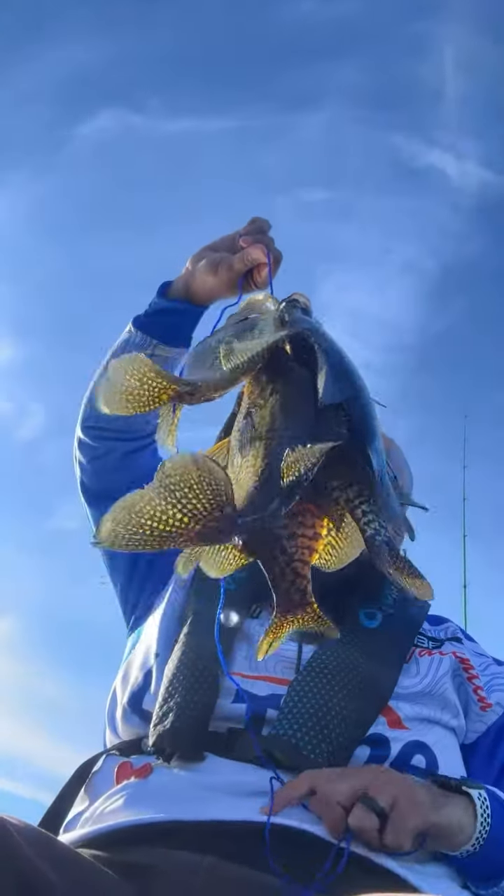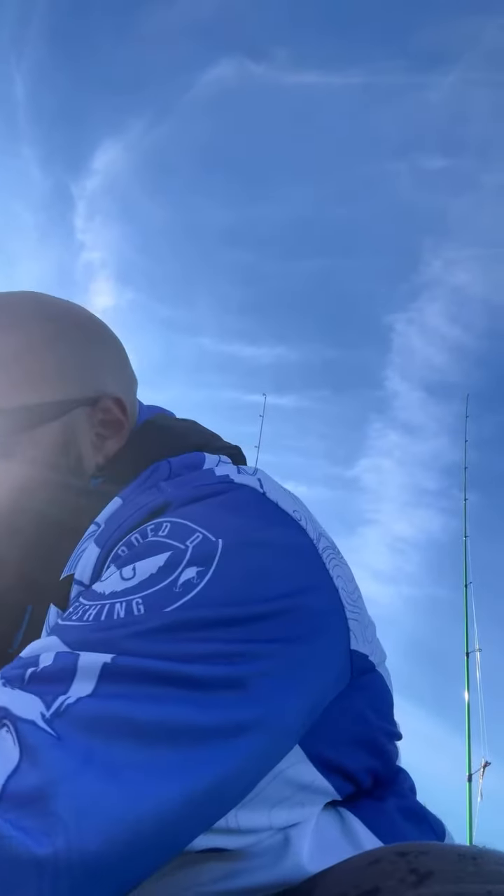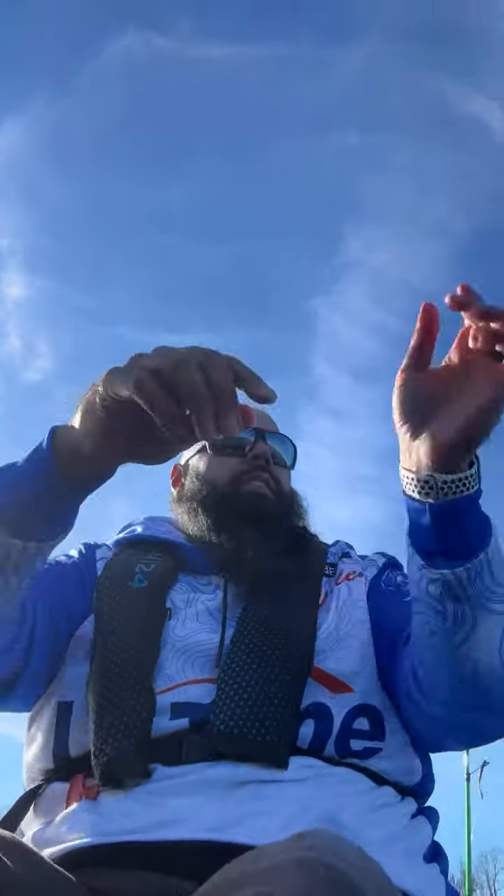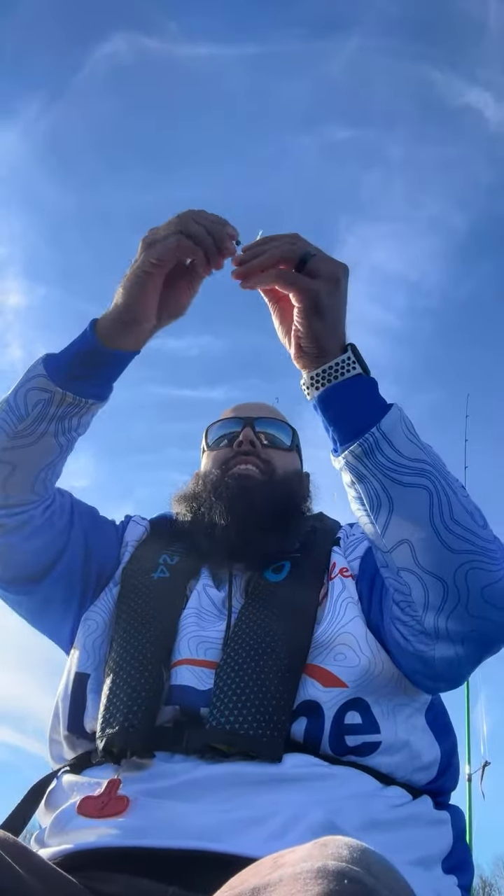That's what we're gonna be frying up later on. Let's get these guys strung up. Took my little tail off my kayak.